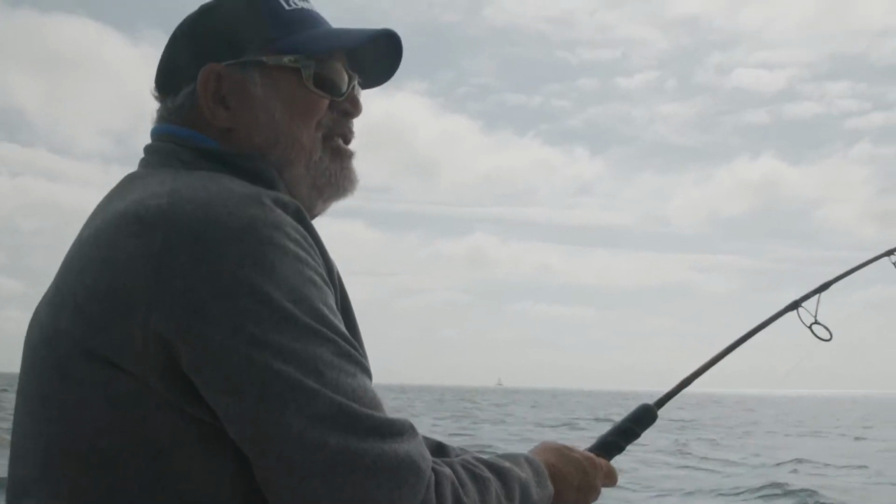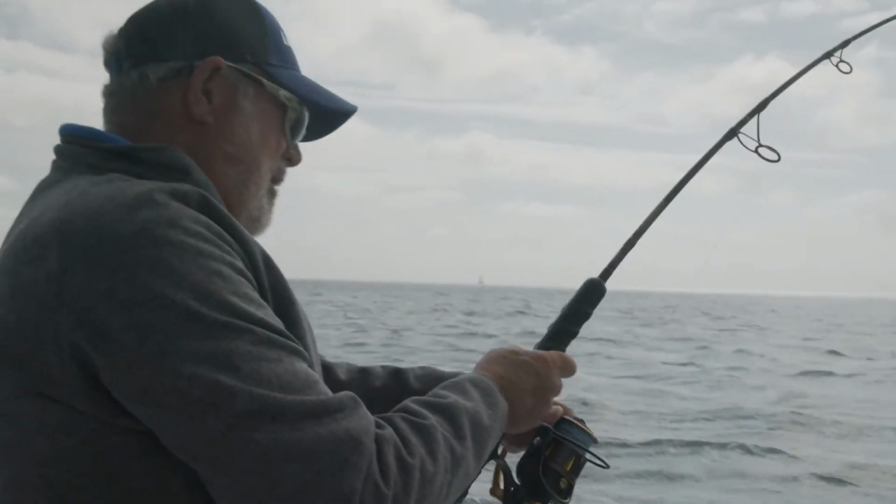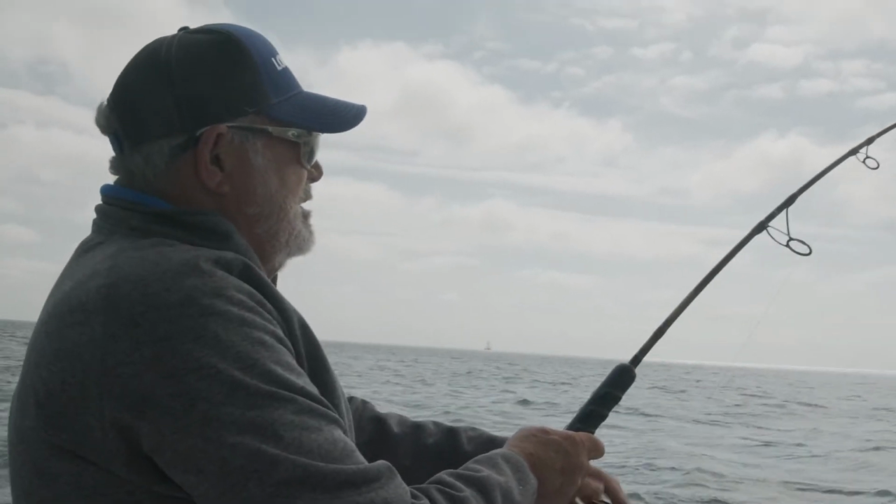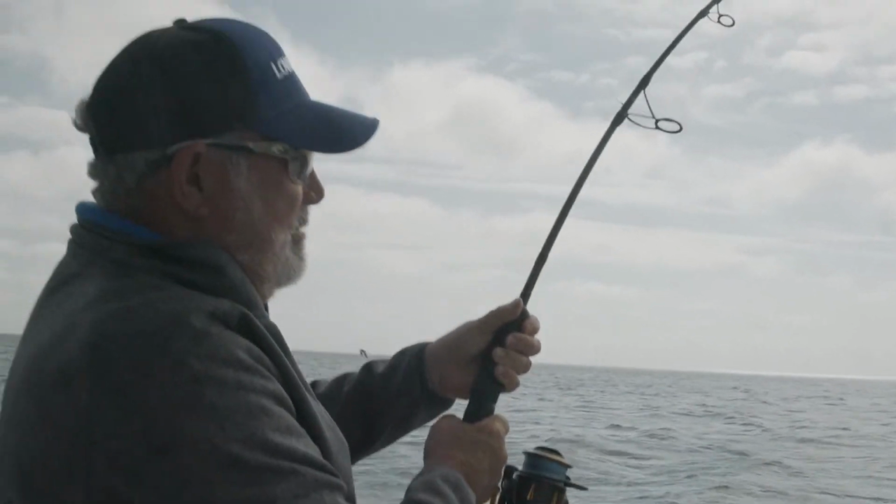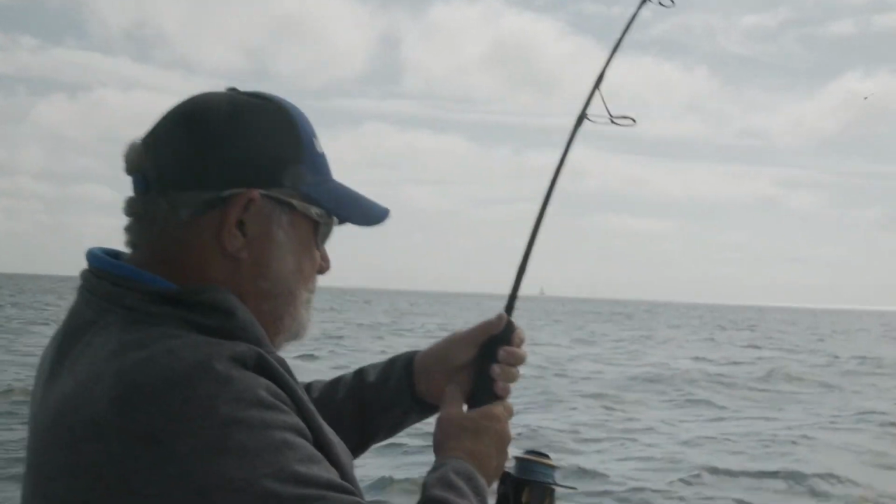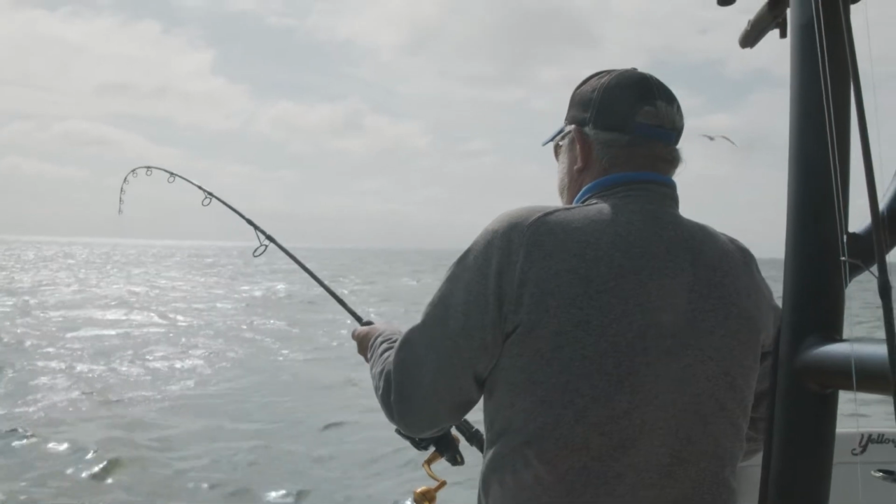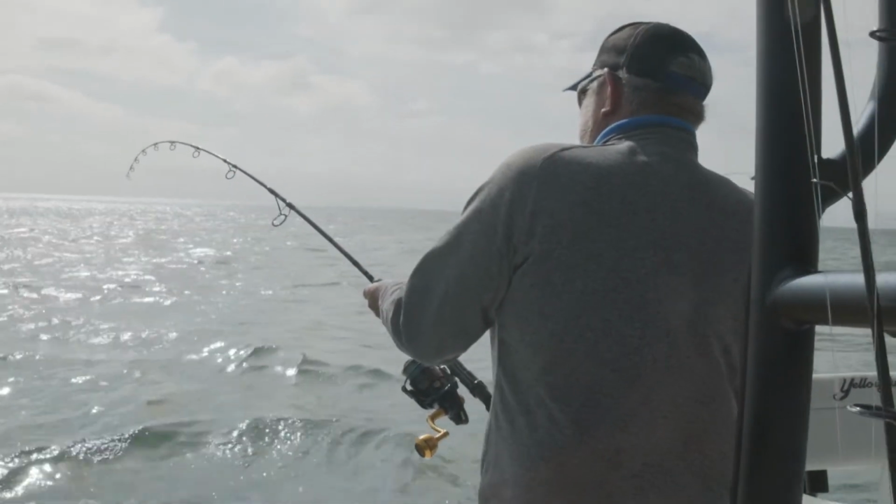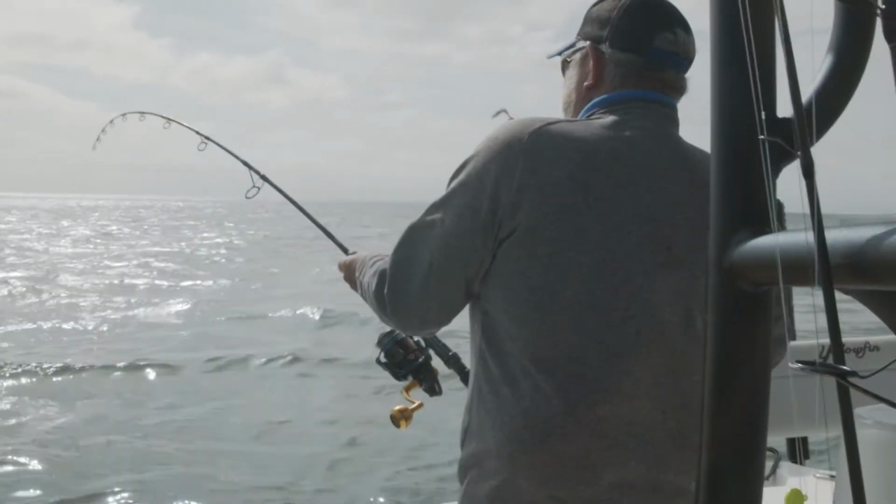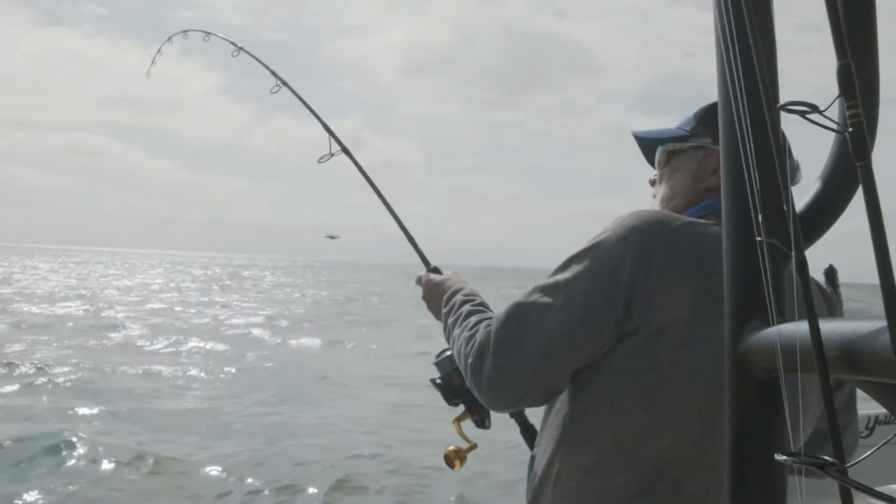I think we got us a nurse shark there, boy. He's a big one. What they biting on? We put a big half a mackerel out there on the bottom. This might be a Goliath grouper. That would be awesome. He was kind of holed up on something.